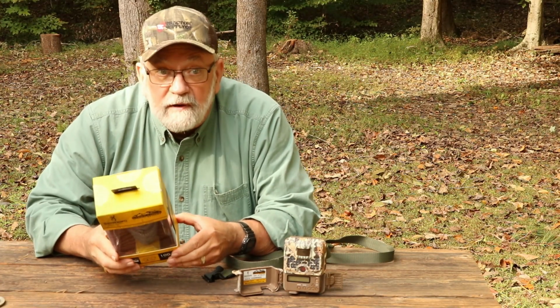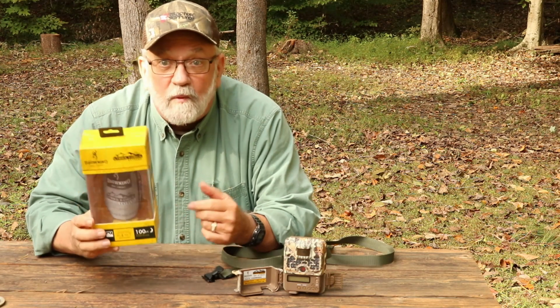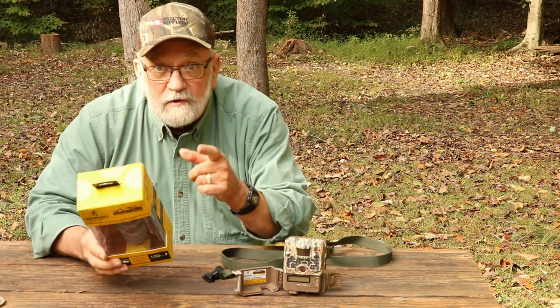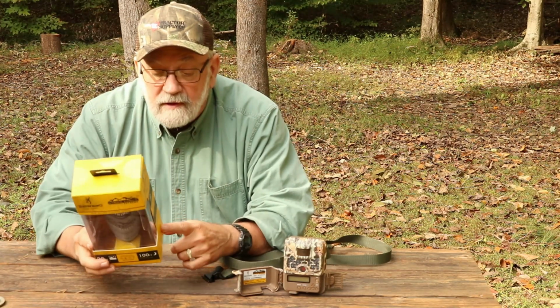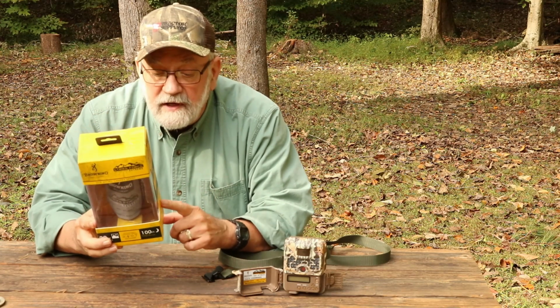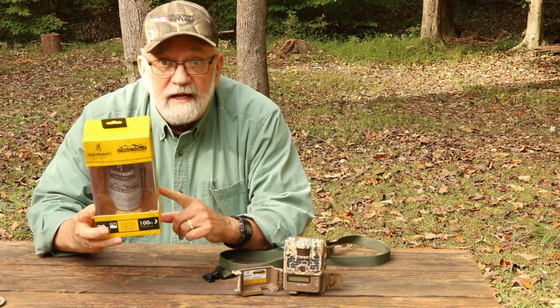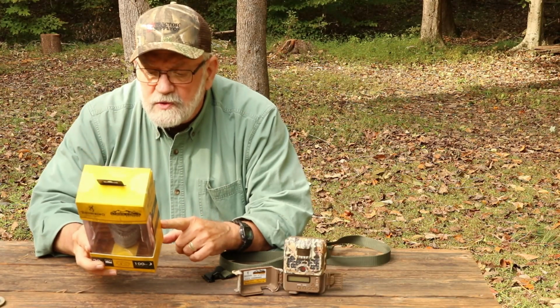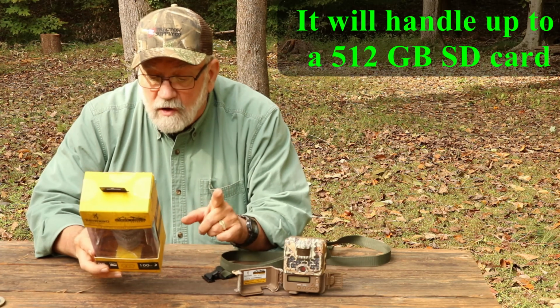But some of the photos and some of the videos that have come out of this little camera have been just way too much fun. And I'll share a montage of those with you as we progress through here. The SD card, I've got a 64 gig card in there now. It will take up to 128, I think. I'll let you know for sure.